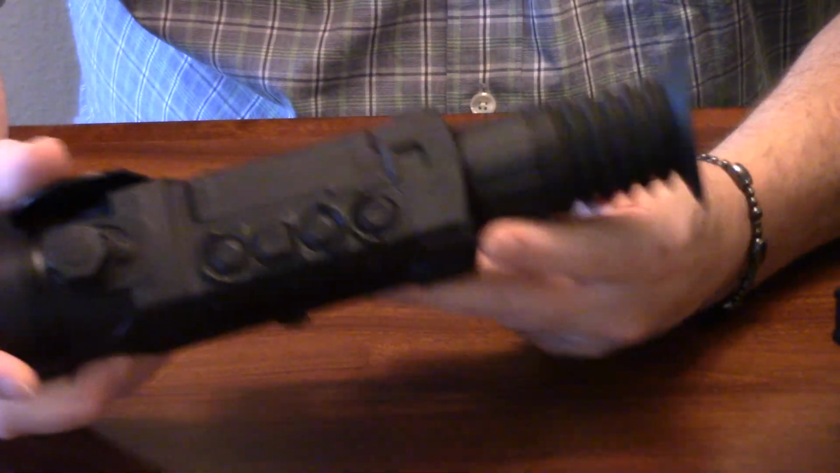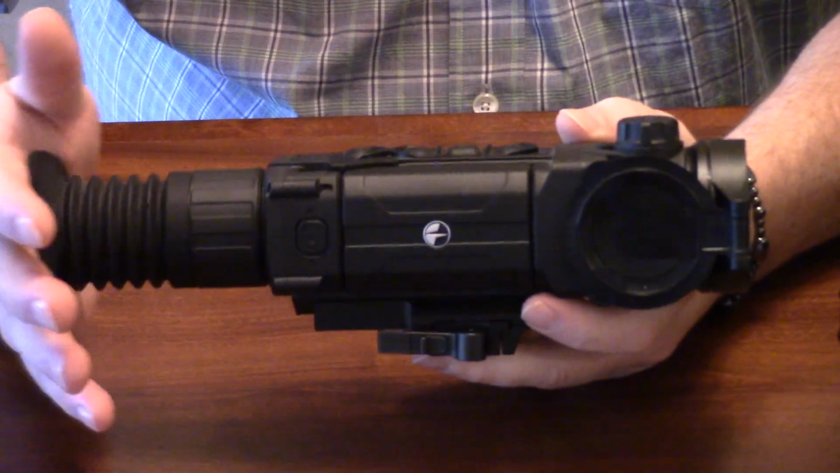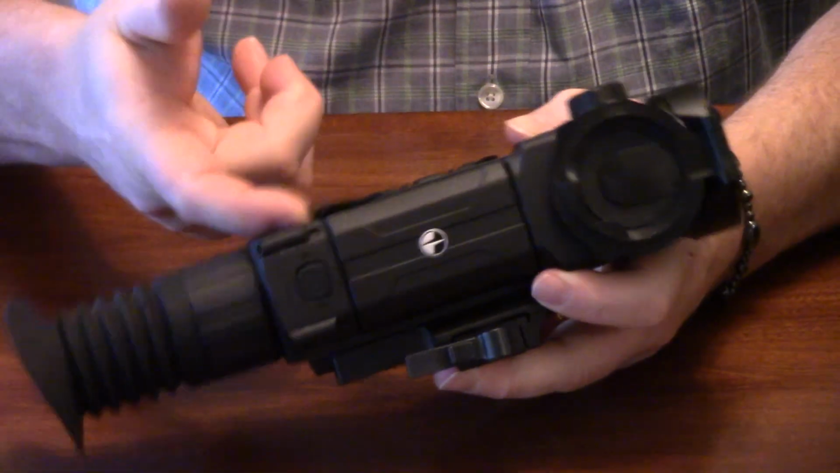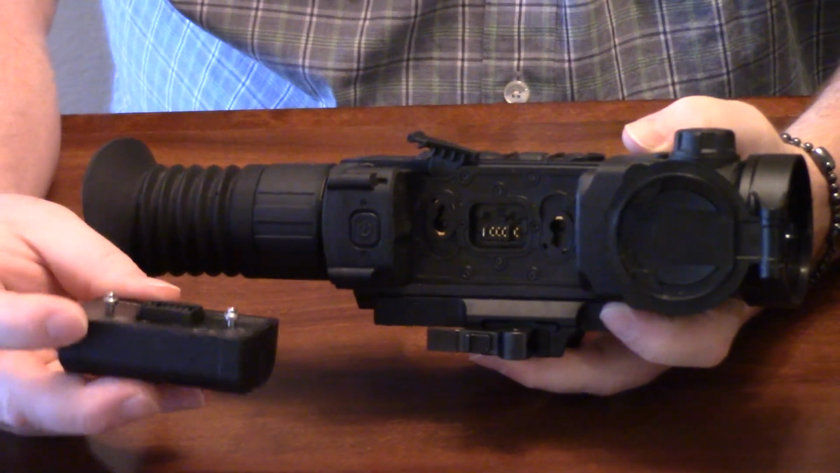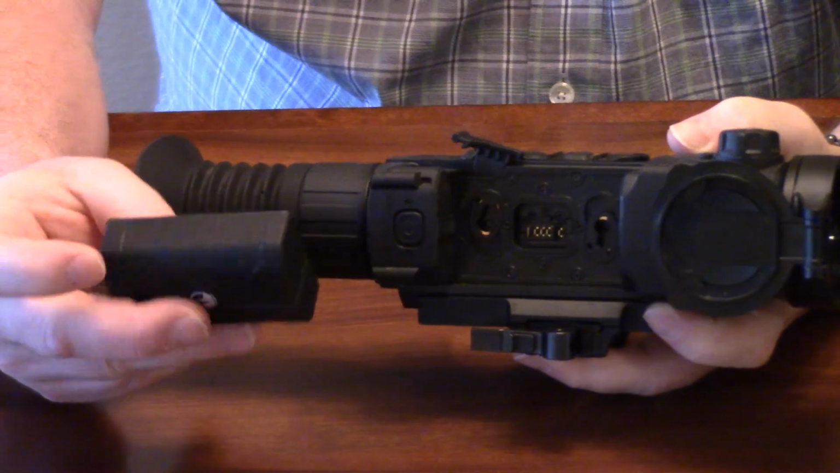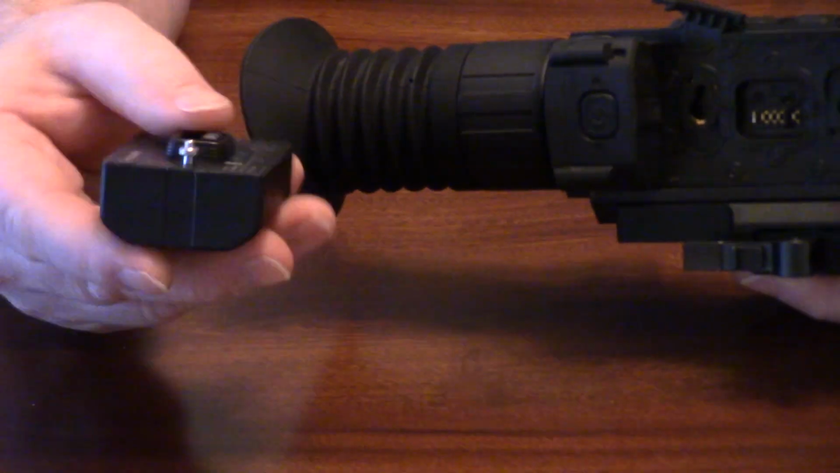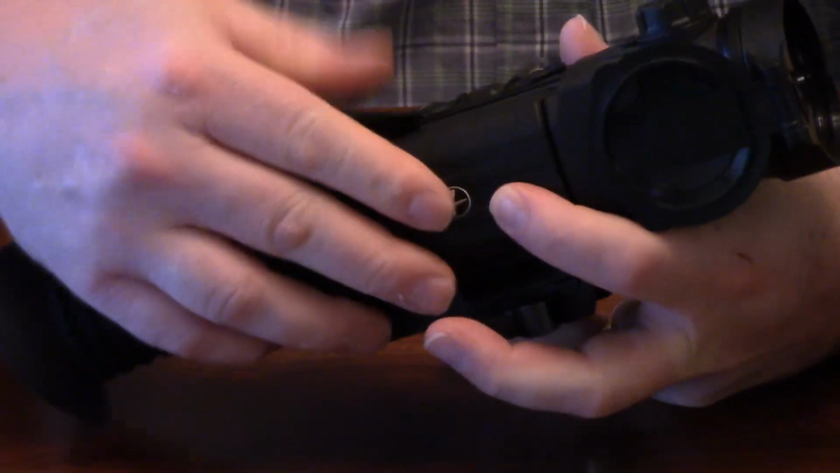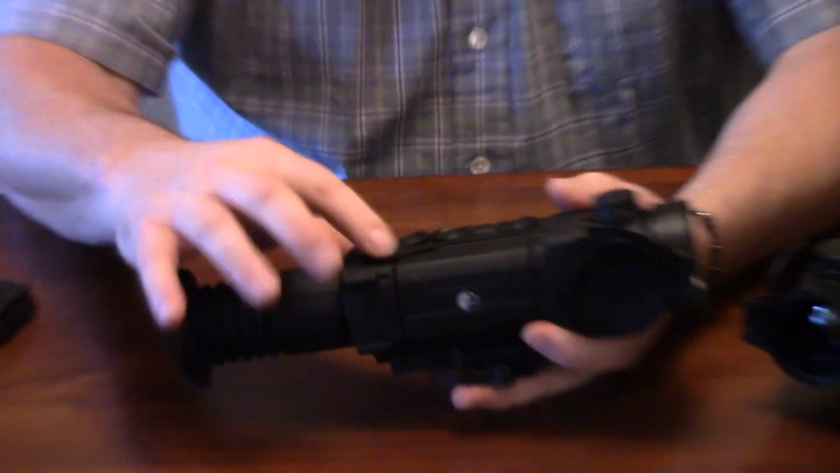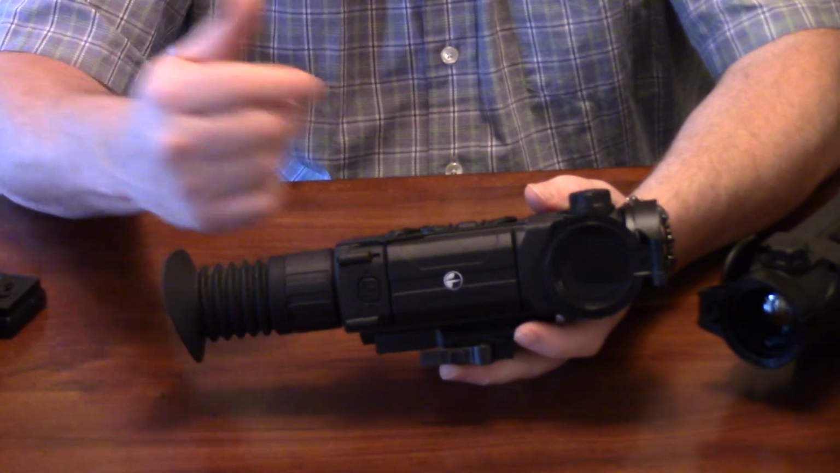The battery options on this thing are one of the highest rated features that they've got going for them. They run this B-pack. The smaller one like this is a 10-hour. They've got one that's about three-quarters of an inch or so wider that is a 20-hour battery pack. And so you've got that. They're really easy to change out, with the bayonet mount to hold the waterproof integrity of the unit, which is another thing.